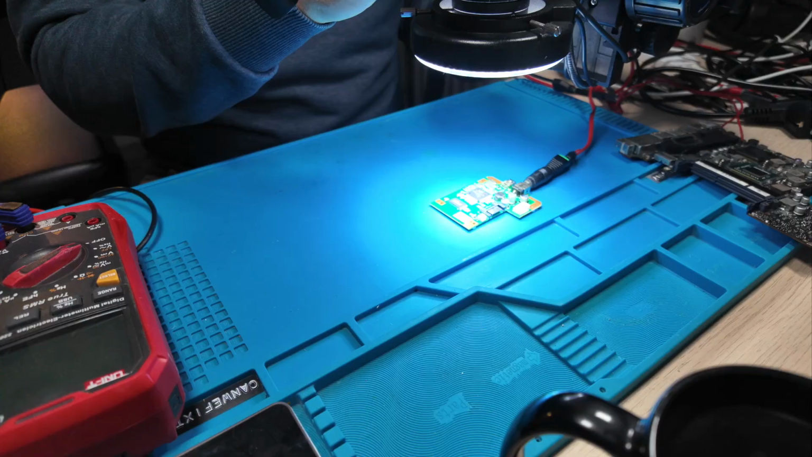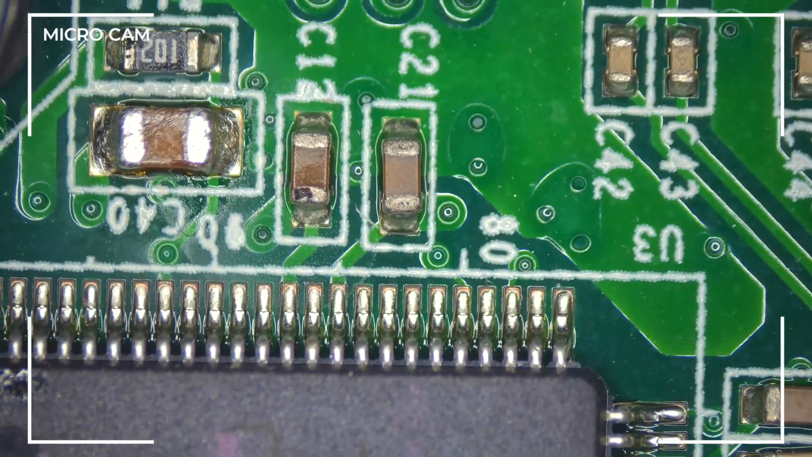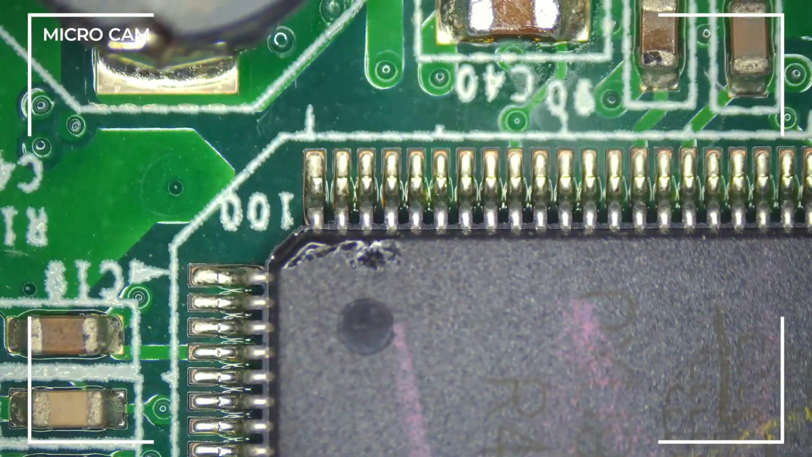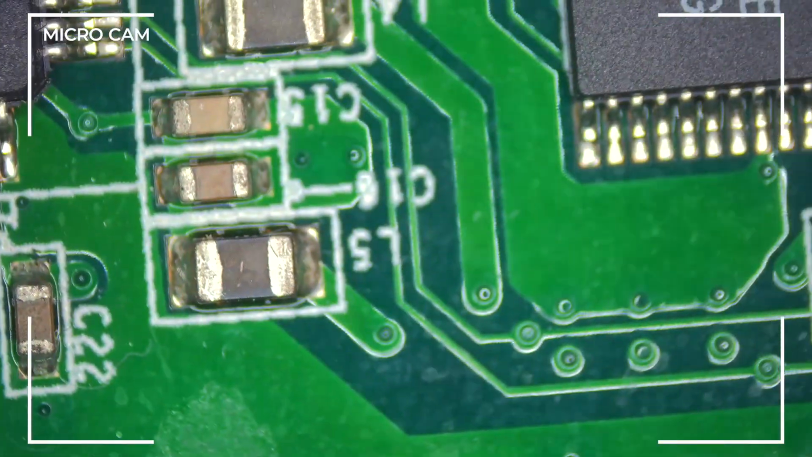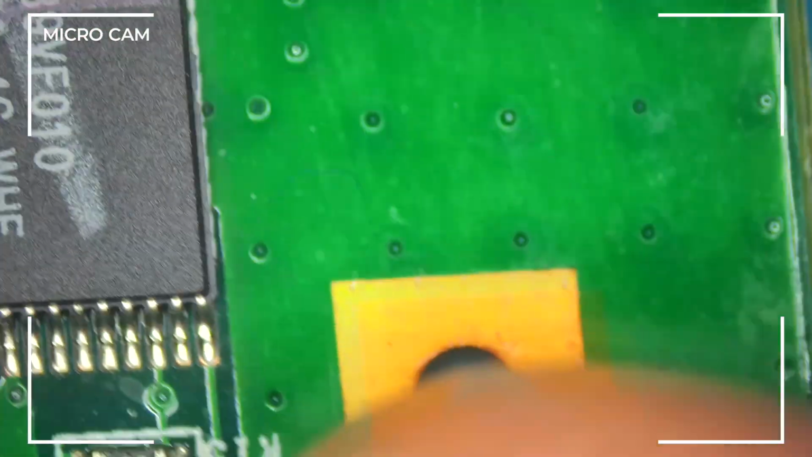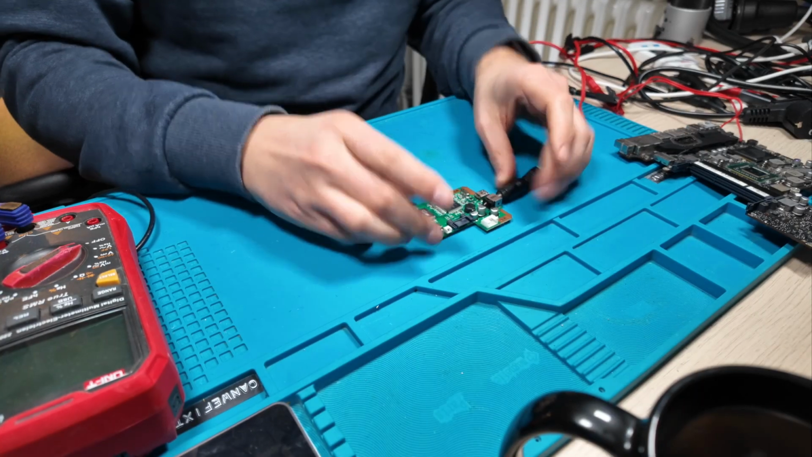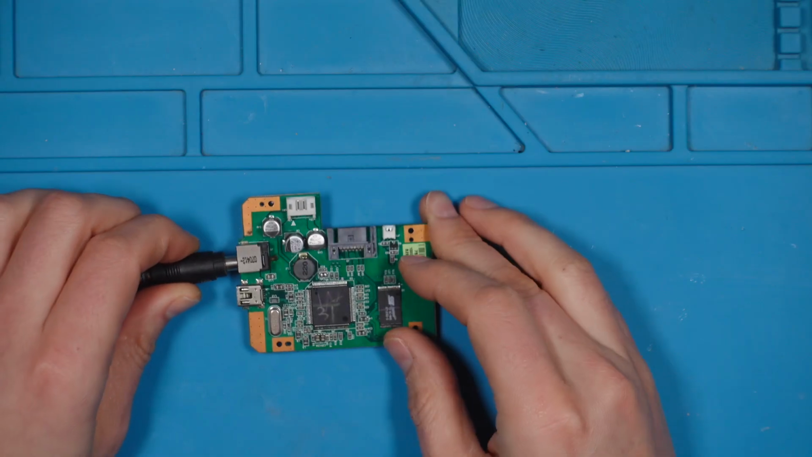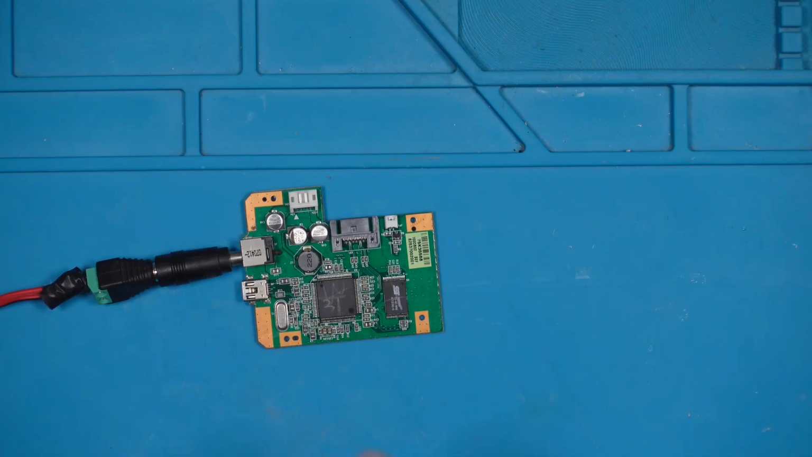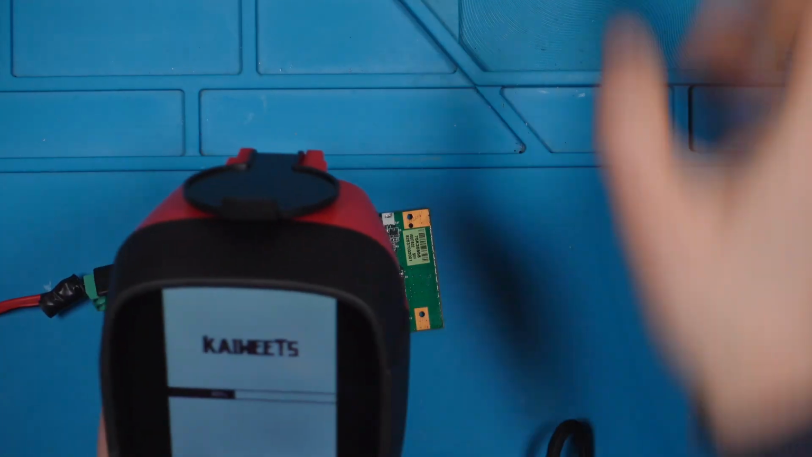We can have a look with the microscope and see if we find something obvious. Yeah, it looks dirty. There's some flux. But there is nothing visible to our eyes. So what could pinpoint us in the right direction? The easiest way in this case is again to use our thermal imager. So let's grab it. I will remove the macro lens again for the first inspection.